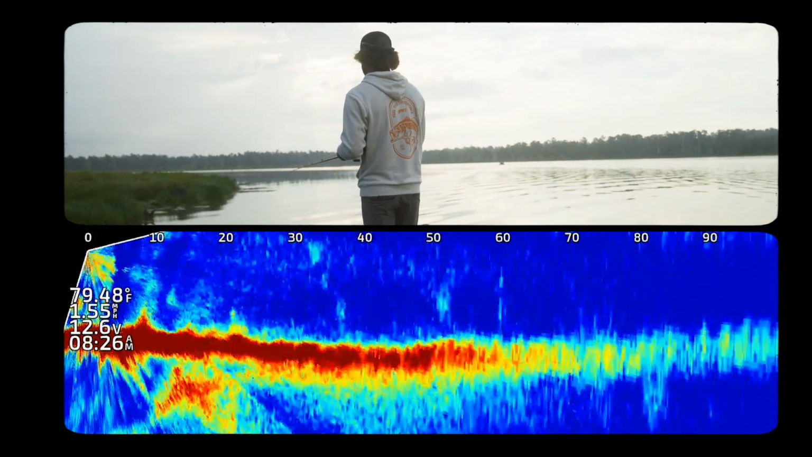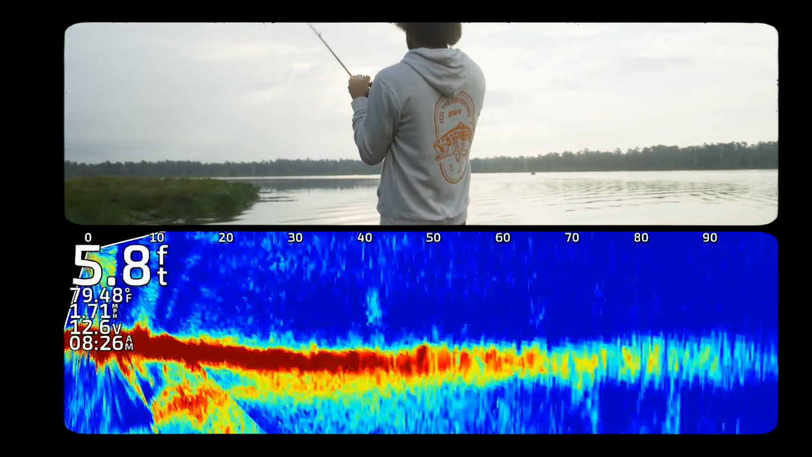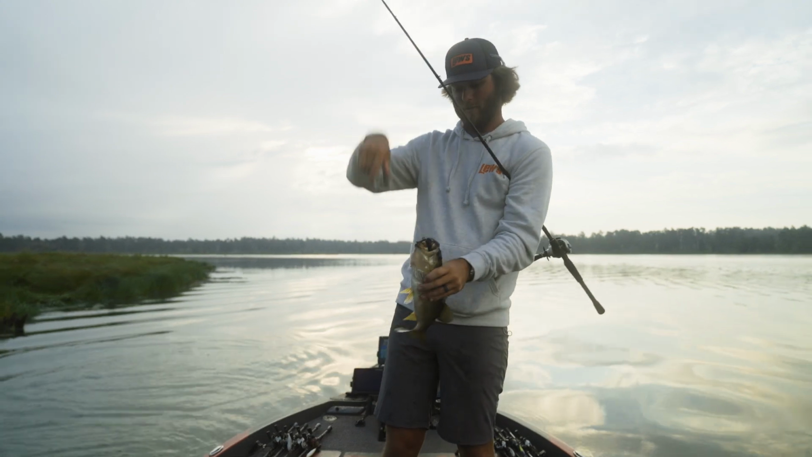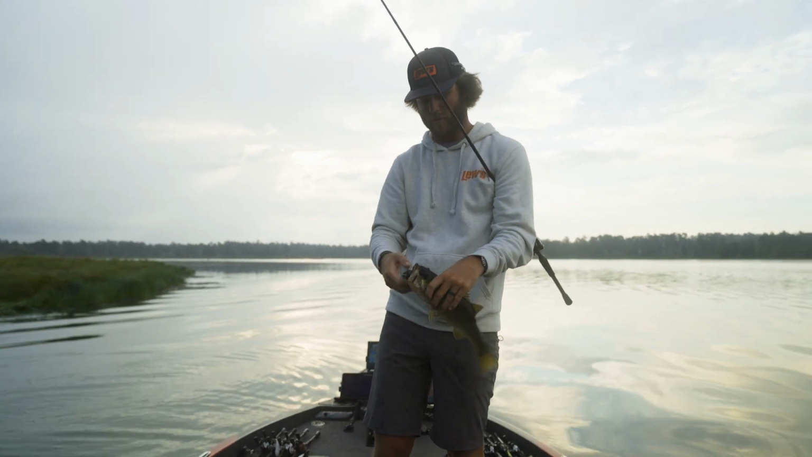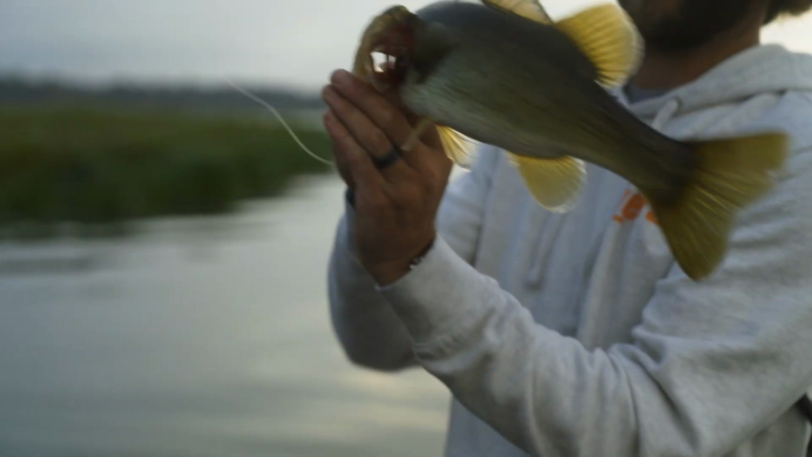So another strategy you can utilize your forward facing and catch them on a Thunder Cricket. Look at that thing, choked it, dude. That's how they're supposed to eat it right there, guys. Face first, full of Tungsten Thunder Cricket.